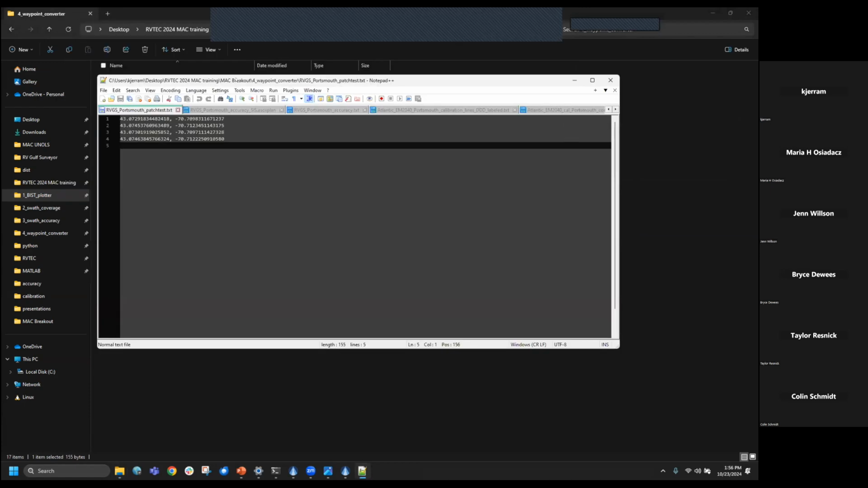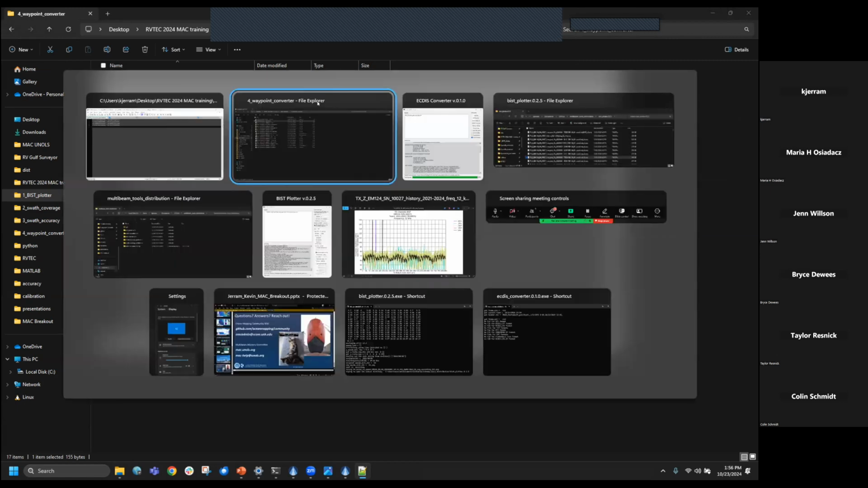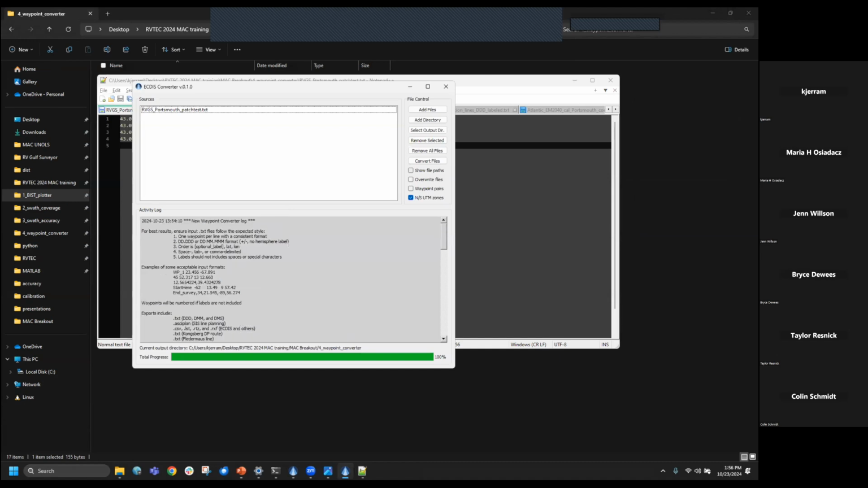Input formats: anything like this would work. Lat long, any delimiter you want. Straight degrees, minutes, seconds, degrees and decimal minutes, or decimal degrees, because this is the other way we run into trouble. It tries to figure it out. And if you look here in the activity log, it'll tell you what your options are for input for best results. Then you can try to make it flexible.